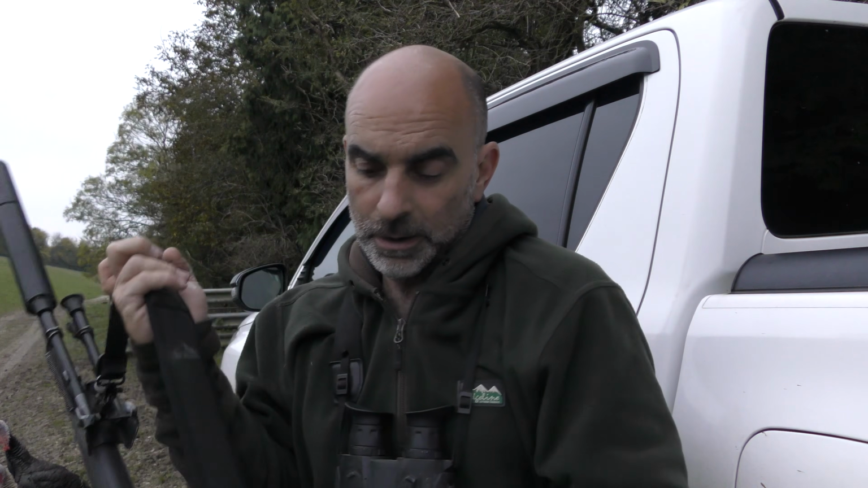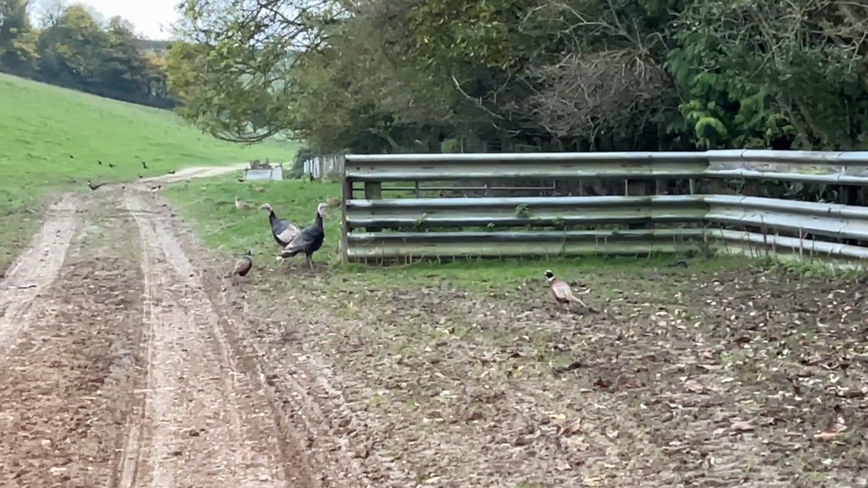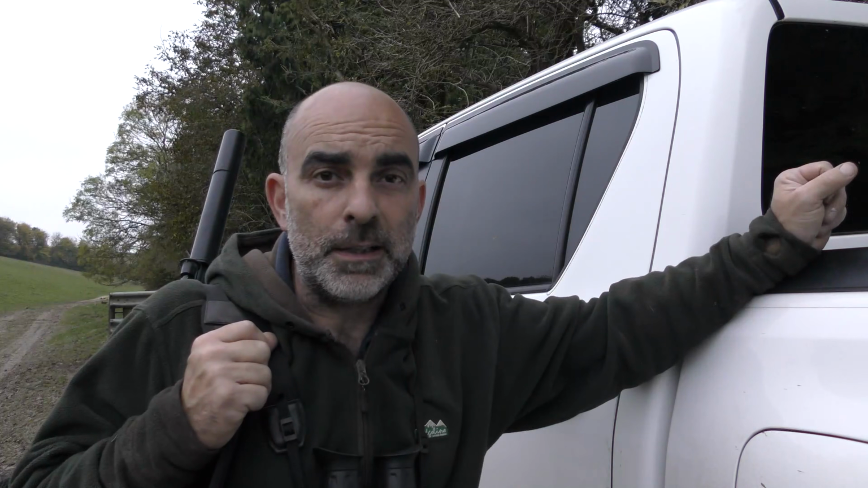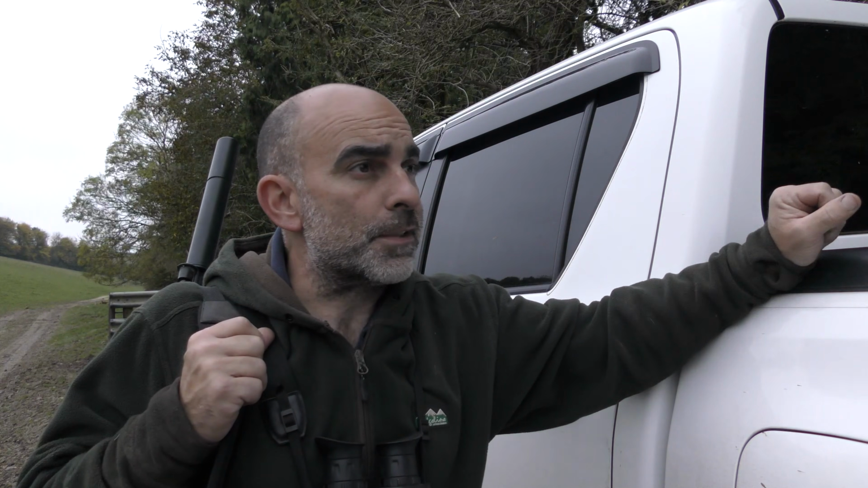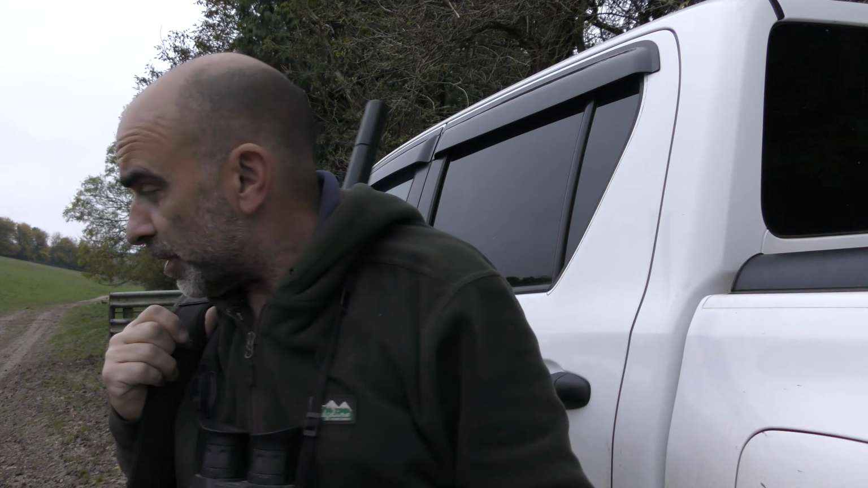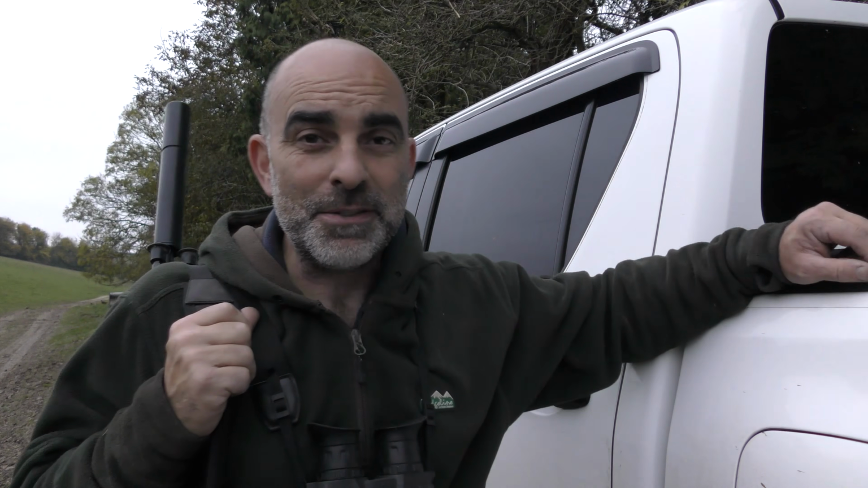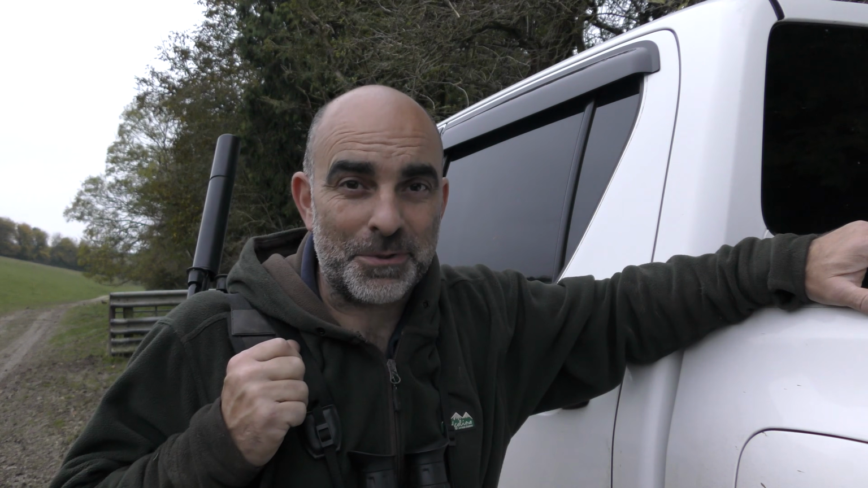Well, this evening I'm out after a fox that's taken some turkeys, of all things, from this pen just here. So we've got a pheasant pen just in the wood here. A lot of birds in there, a lot of pheasants, a few partridges in there. But he's also got some turkeys, which are just wandering around next to me here. Very tame little things, but so far we've lost a couple of those to foxes.